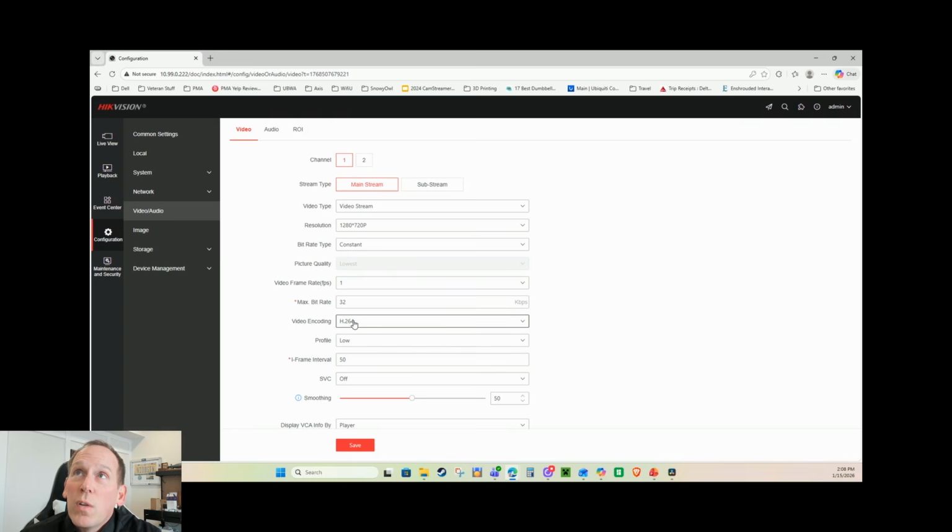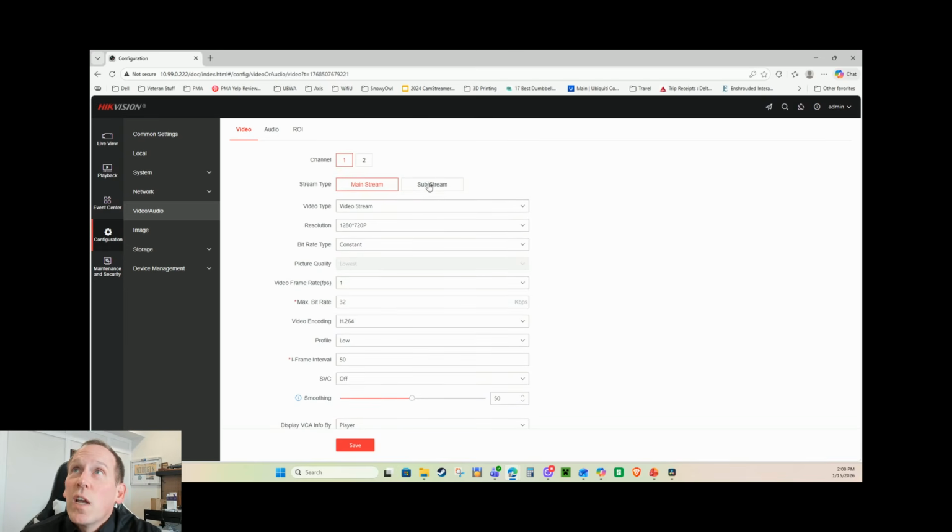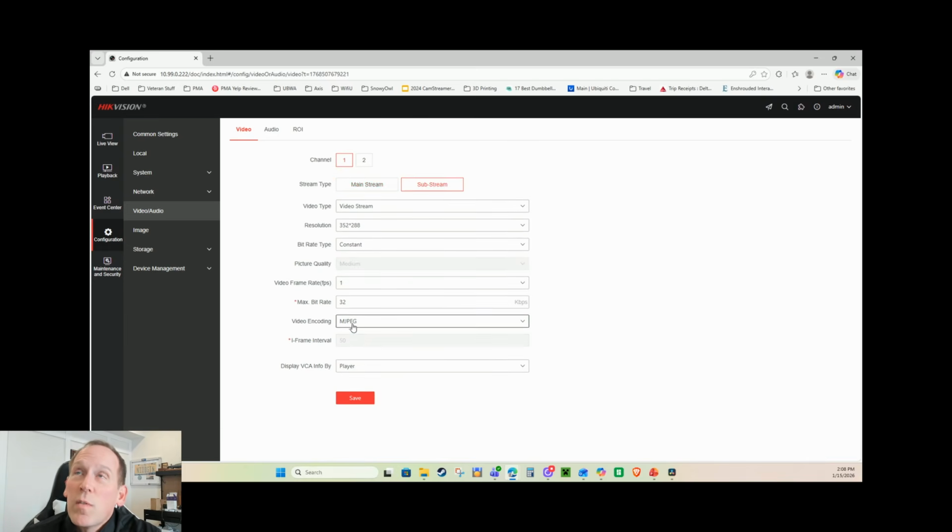I've made the profile low. If you can select MJPEG instead of H.264, I've done everything I can here to nerf this. And then if I go to substream, you can see I've selected MJPEG. Same thing, I've made it a very low resolution. That's for camera 1 because I don't have the option to turn camera 1 off. Hikvision doesn't give us that option. Maybe some other manufacturers do, but Hikvision certainly does not.